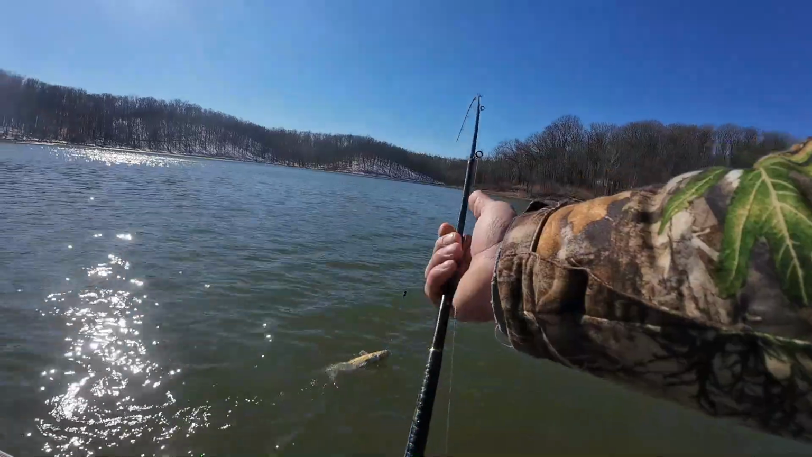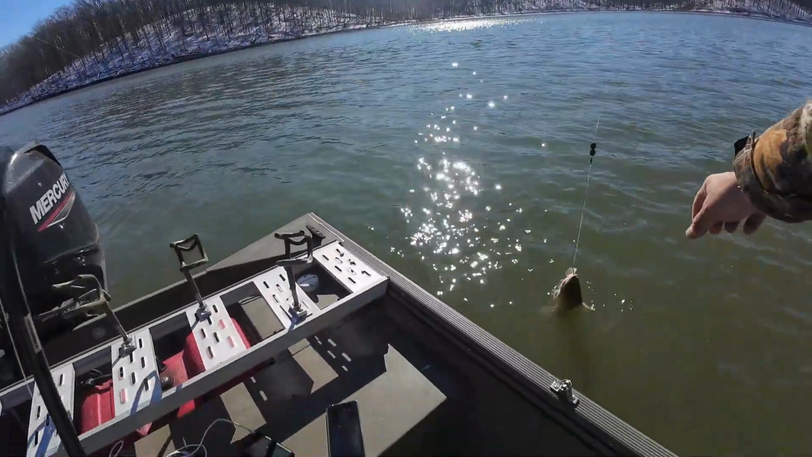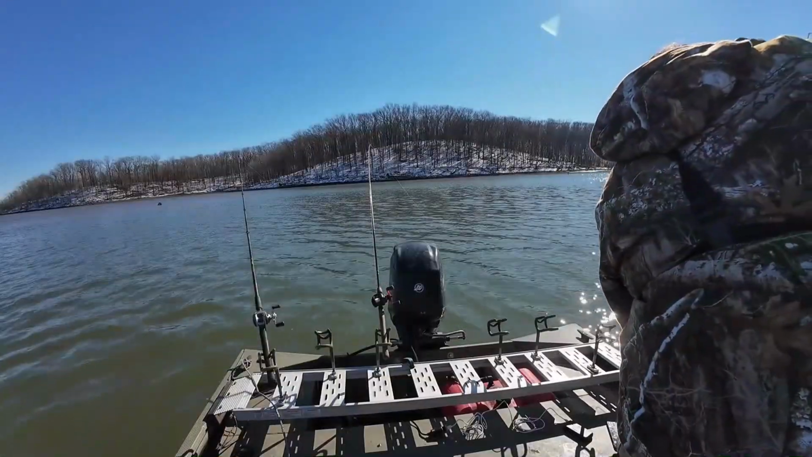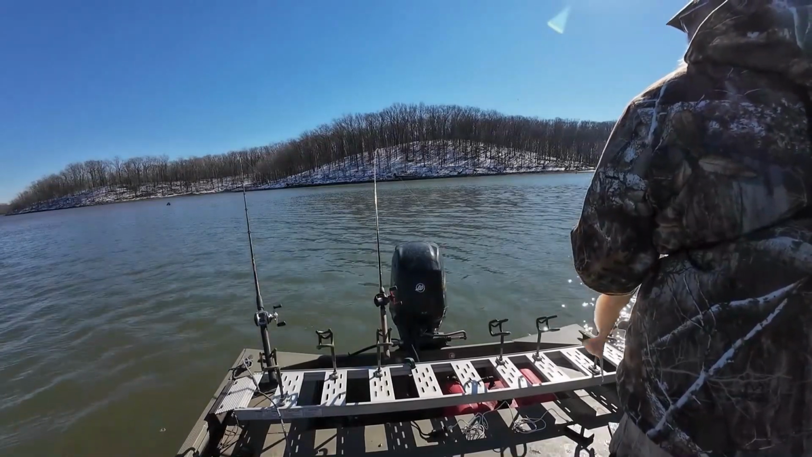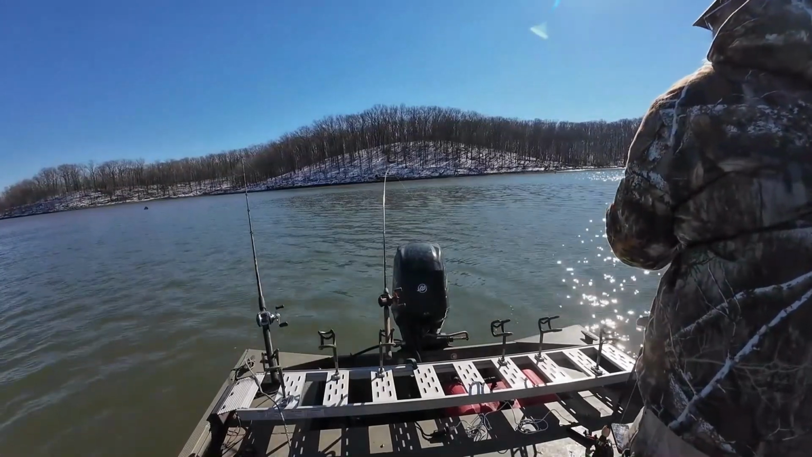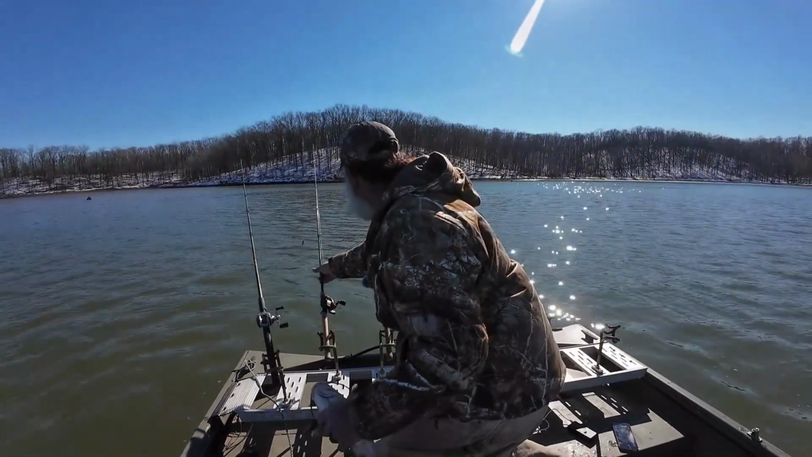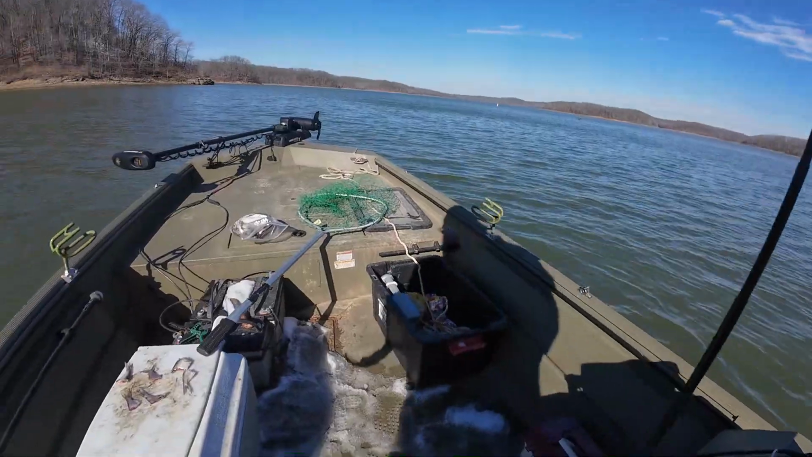Another good eating size channel cat. Oh, we got another now. I do believe we've got another now. He acts like a better fish as soon as I get through wallering this fish around. Another 3-pound channel cat.